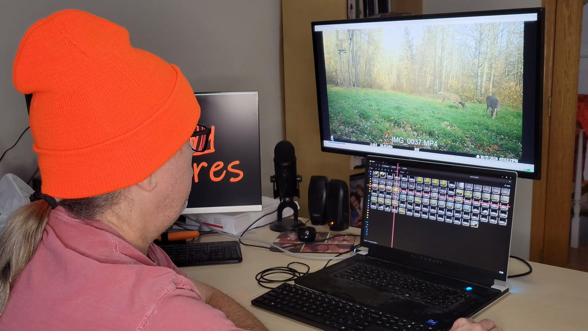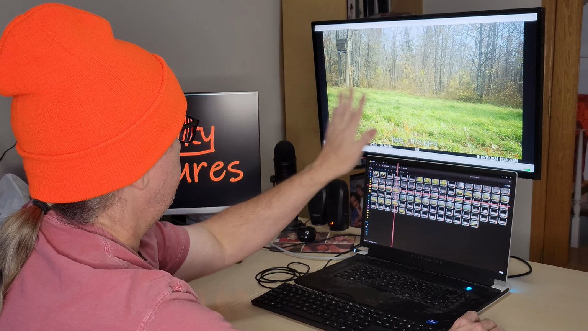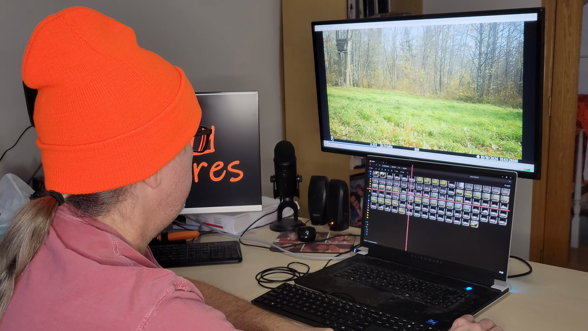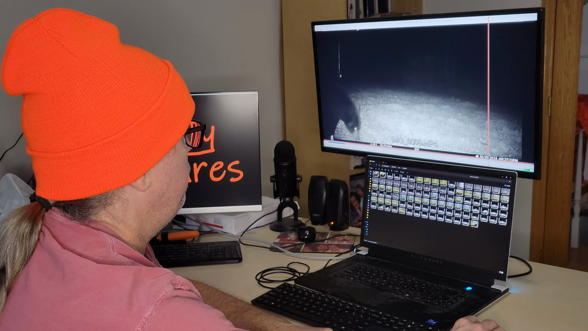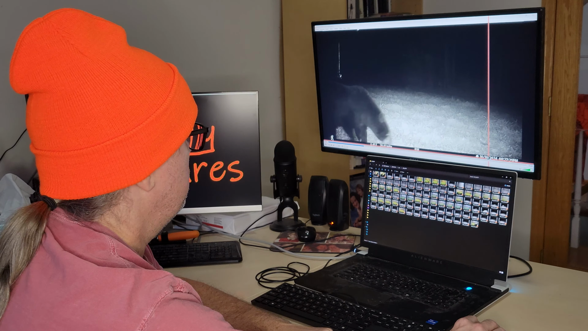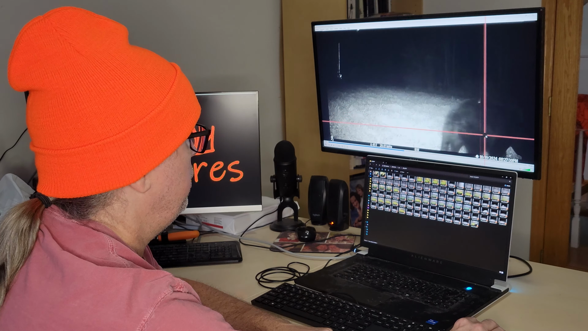There they are again. This is the next day on the 18th. This looks like it's again just the blowing of the wind causing it. Oh, our bear's back on the 19th. So still not hibernating. That's a pretty big bear.